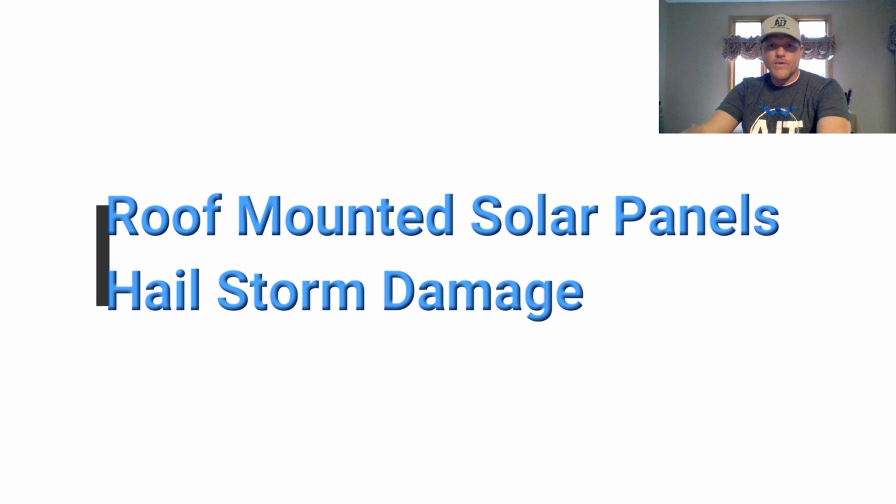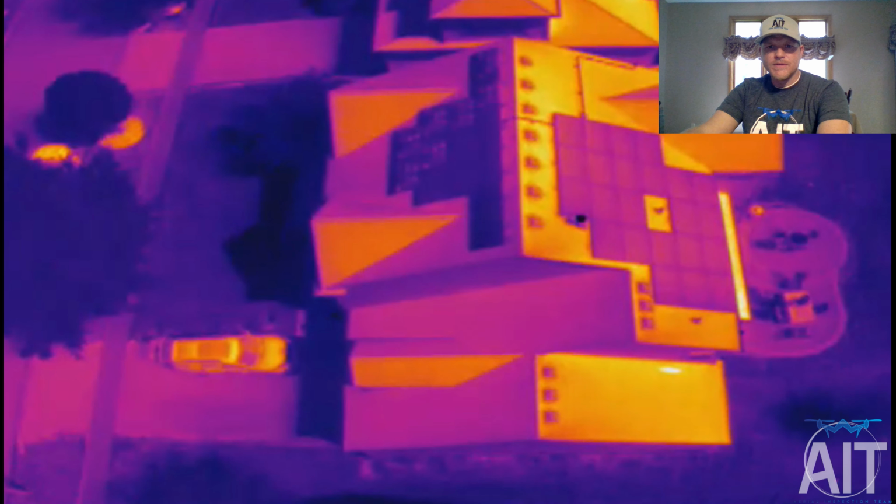Today we're going to be going over a recent inspection we did using thermal and infrared scans for roof-mounted solar panels. We do this on large solar fields also, but this one just happened to be a 3-story house and they were losing about half of their output from their panels.